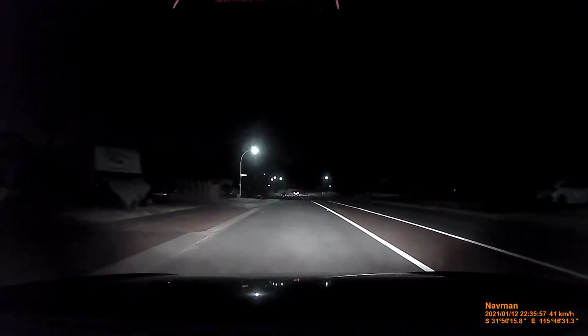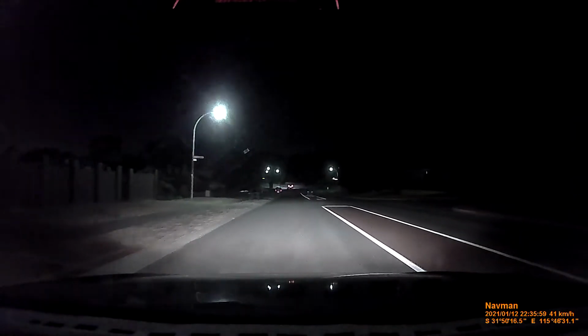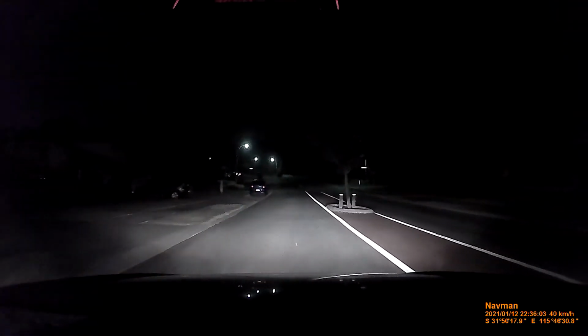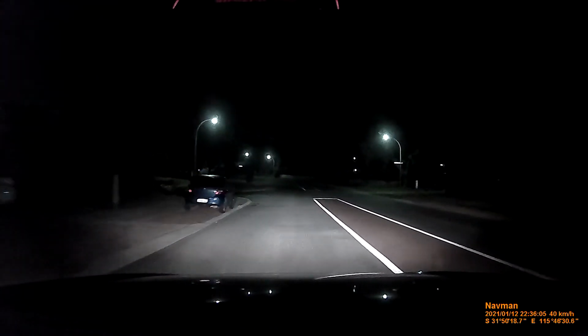Speed camera. Drive carefully. Now, it seems to detect speed cameras, but I don't think it actually does.